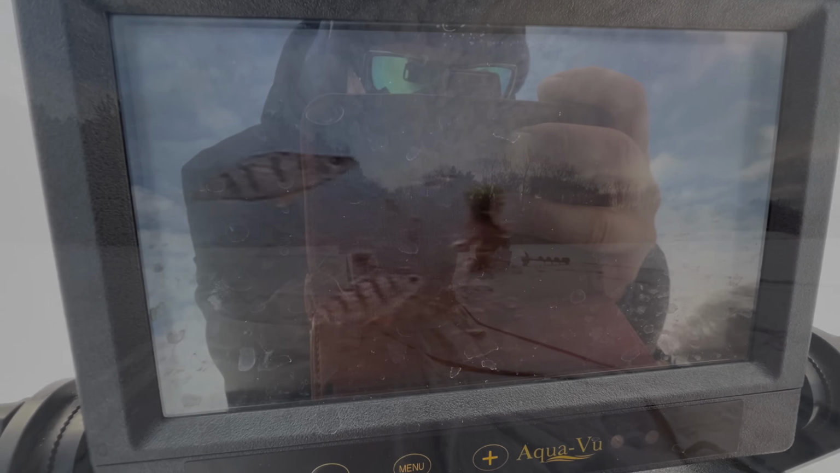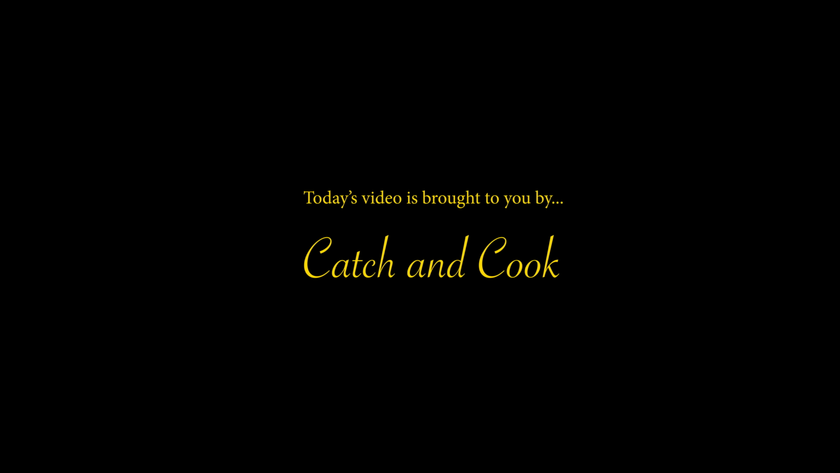Look at them, there's a whole bunch of them, and they're really curious about the Aqua-Vu. Yeah, because that's what Claire and I were finding. All perch. A nice little green weed and a giant school of perch. And as much as it would be fun to just set up and catch them all, that's not why we're here. So perch, you get off easy today.